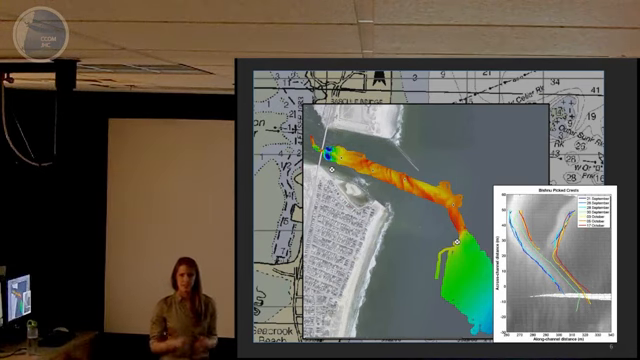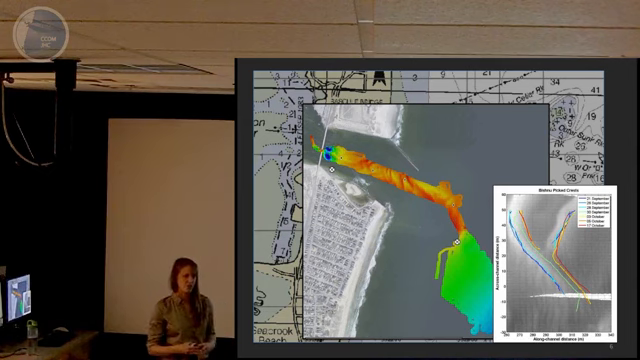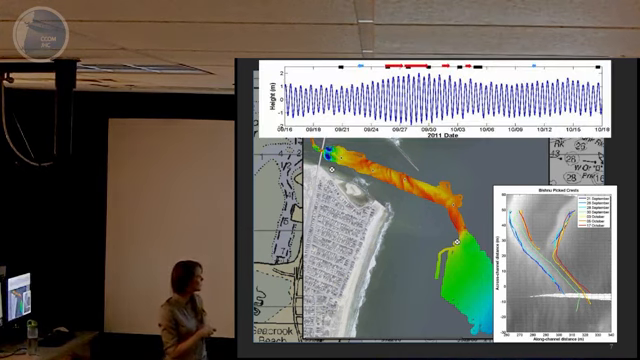So now I'm just going to briefly outline the steps of the study. The first is we collected 9 bathymetric surveys of the inlet navigation channel over a month-long period. And from those surveys, we could map and measure bedforms. And from that mapping, we could measure migration rates of the bedforms. And we took those migration rates and compared them to the tidal cycle.